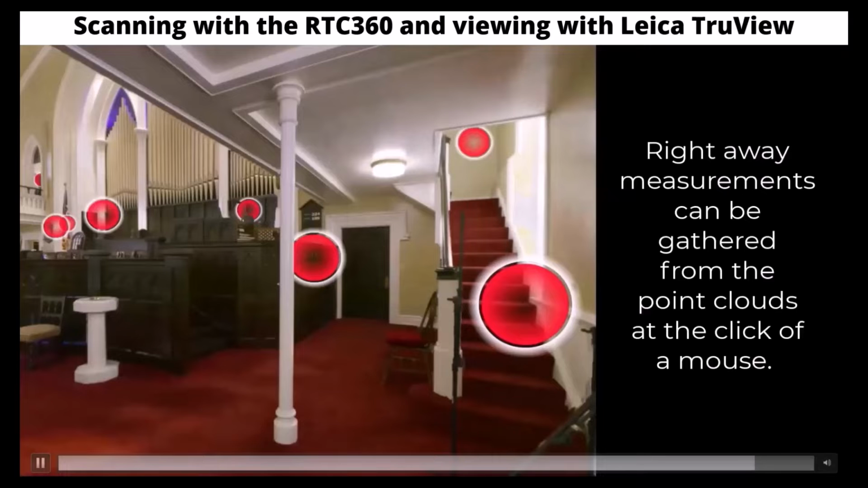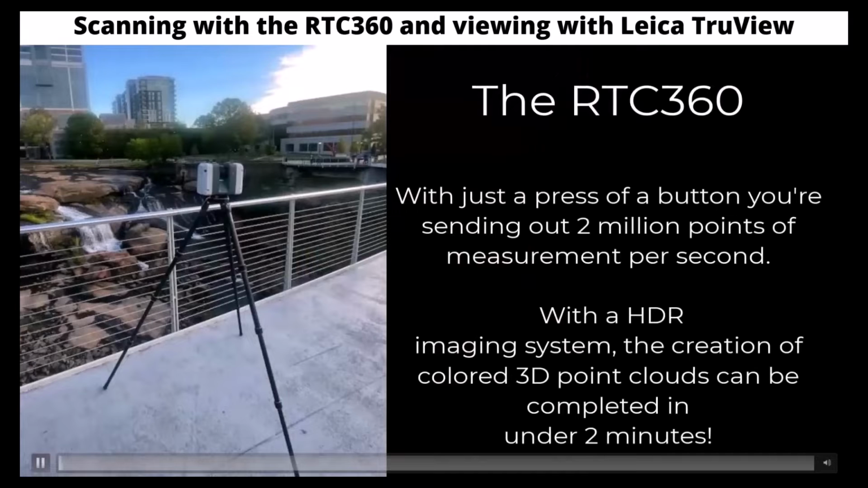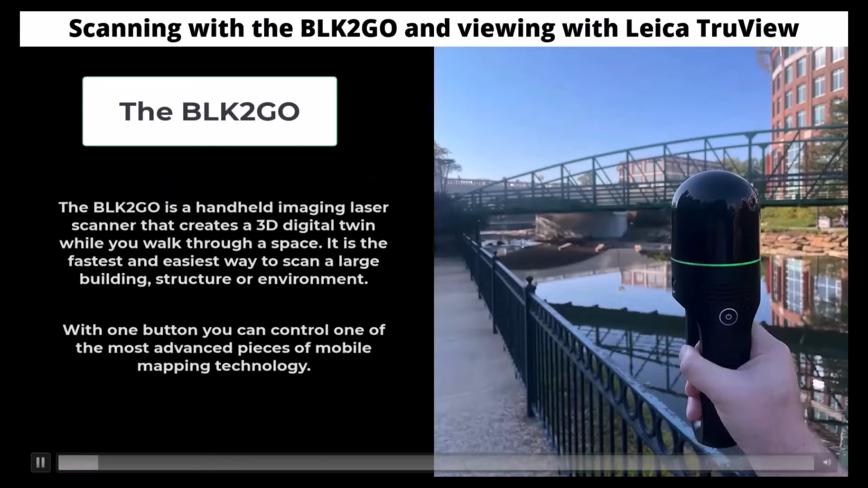The BLK2GO, the faster way to scan. The BLK2GO is a handheld scanner that uses SLAM technology, that's simultaneous mapping and location. As you're walking with the scanner, it is constantly grabbing points of measurement up to 420,000 points a second. It is also taking photography with one of its 3 cameras that it has mounted to the front and the sides.